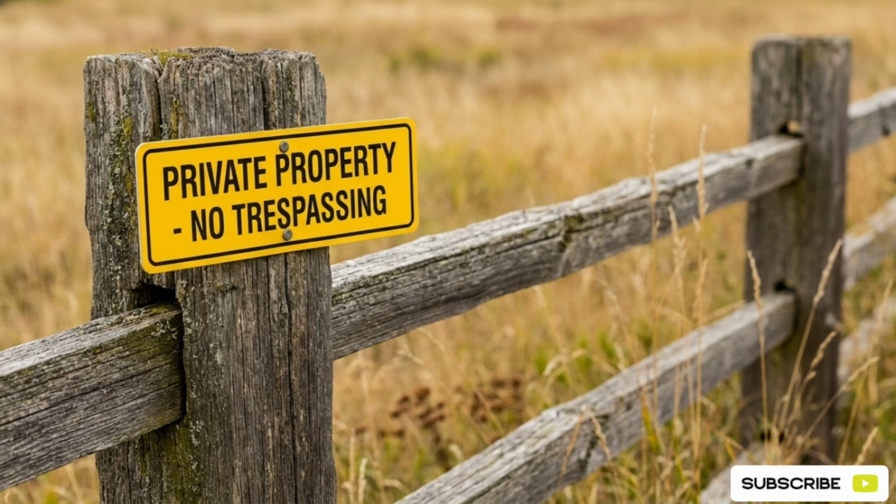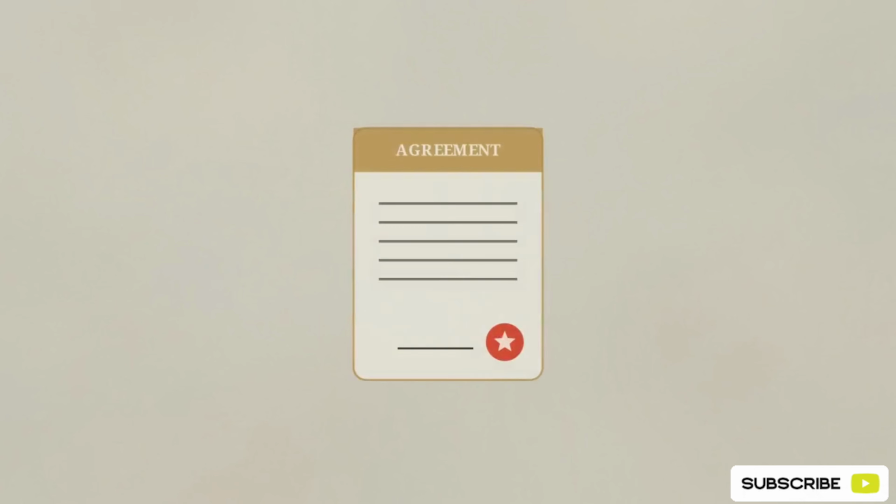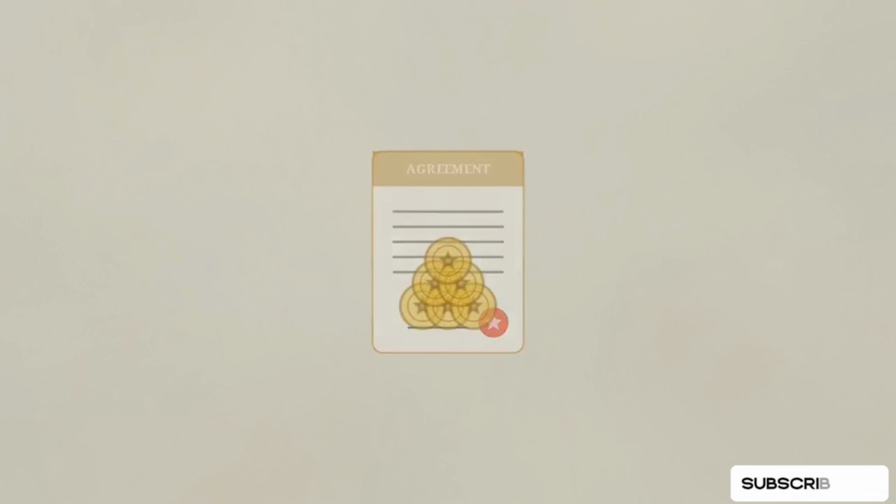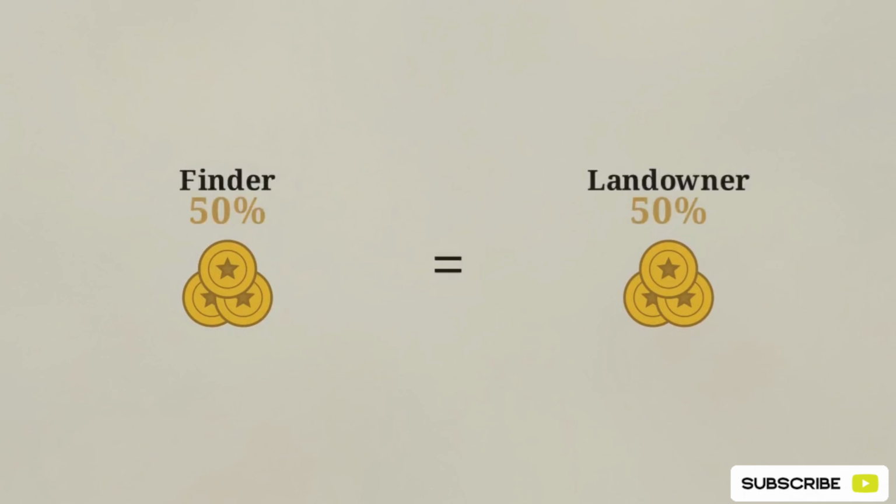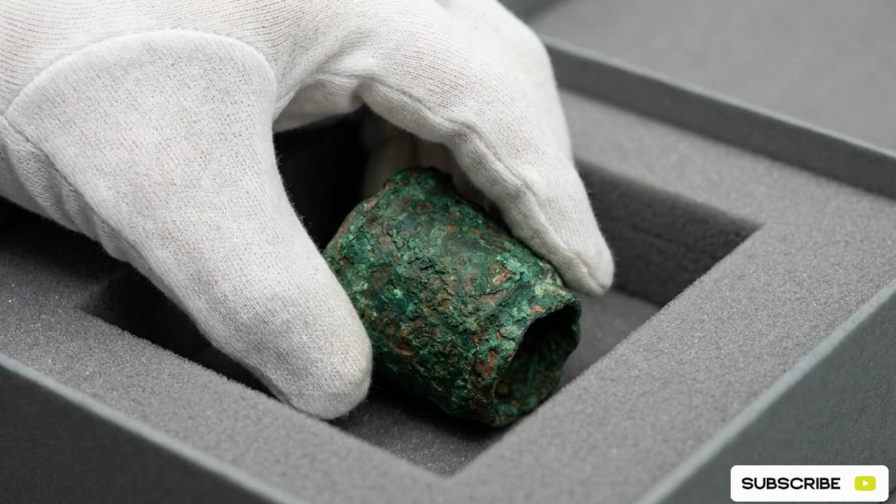When searching in the U.S., you operate on private property under the contract rule. Before stepping onto any field, you must secure a signed landowner permission deed that grants you the right to excavate and explicitly defines a 50-50 asset split. Remote sensing technology gives us the power to see the invisible, but human history is actually preserved through strict physical methodology and absolute adherence to legal ethics.